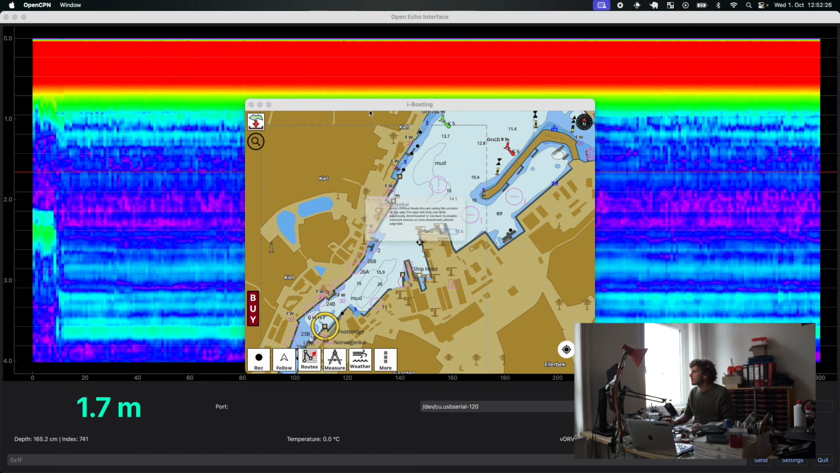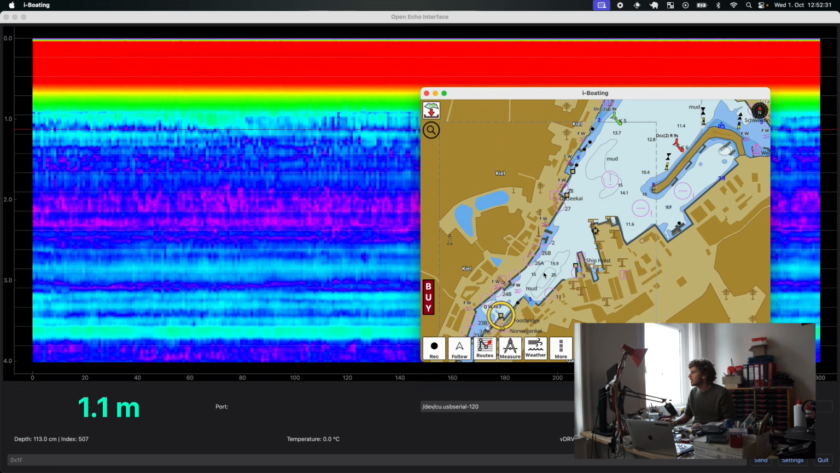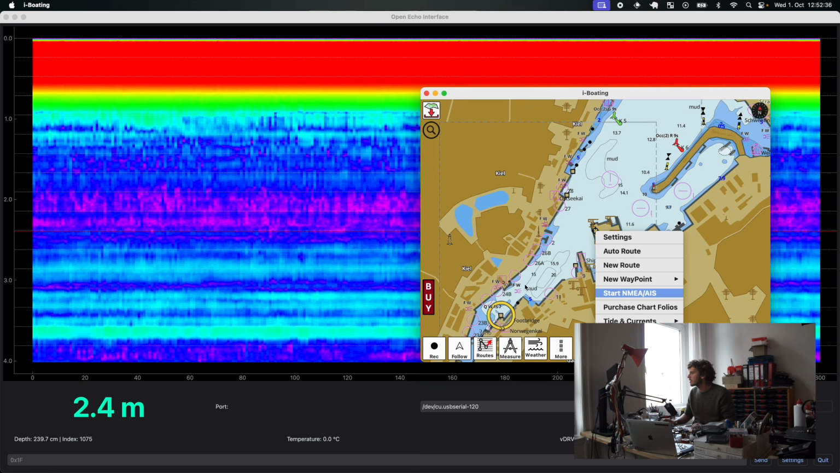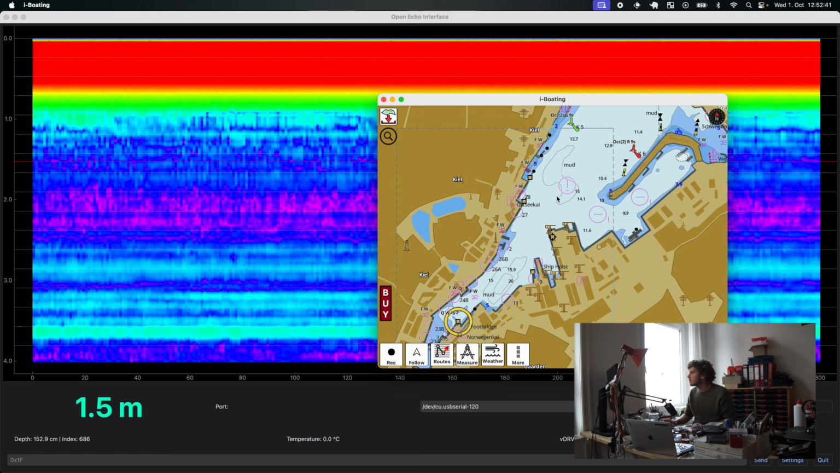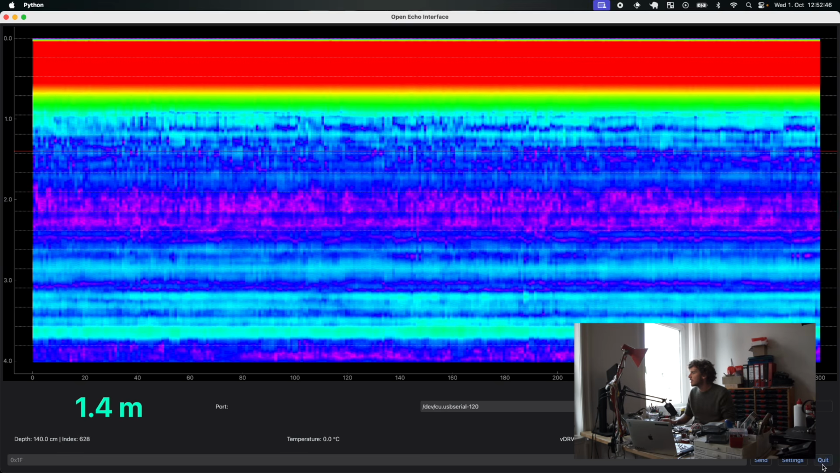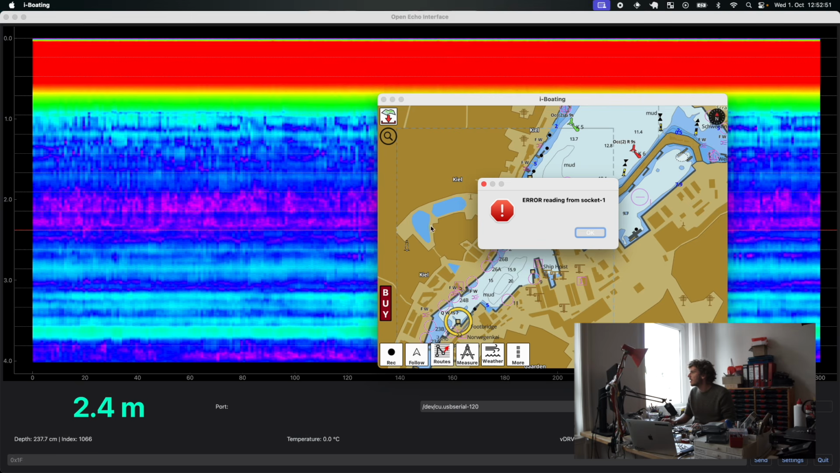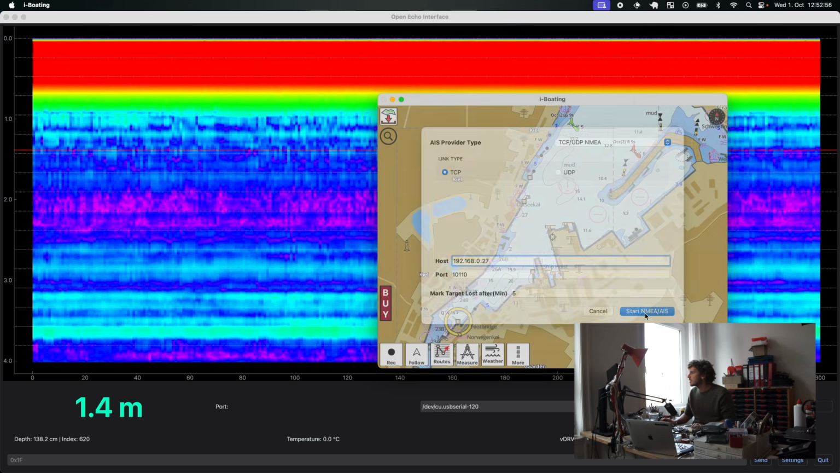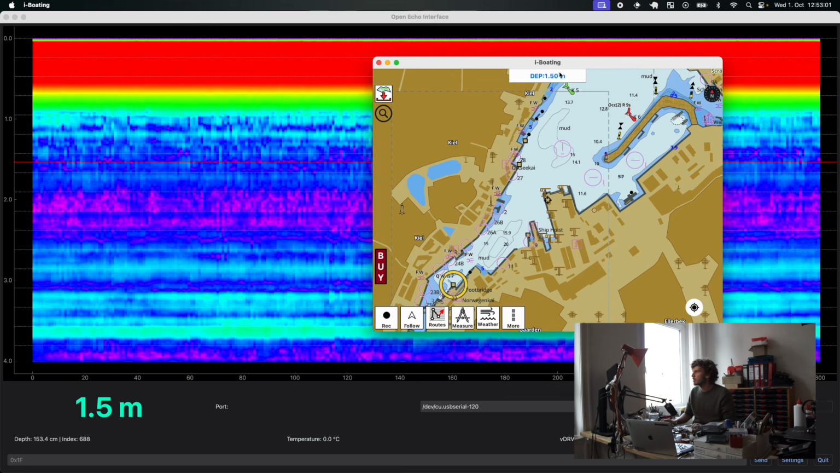Not sure if I can. Let's see, what was it? I think yes. Maybe not. Maybe we have to restart this here, and then again enable it. Yeah, socket error. Start NMEA. Yes, now we have the depth that is detected on the top in iBoating as well.